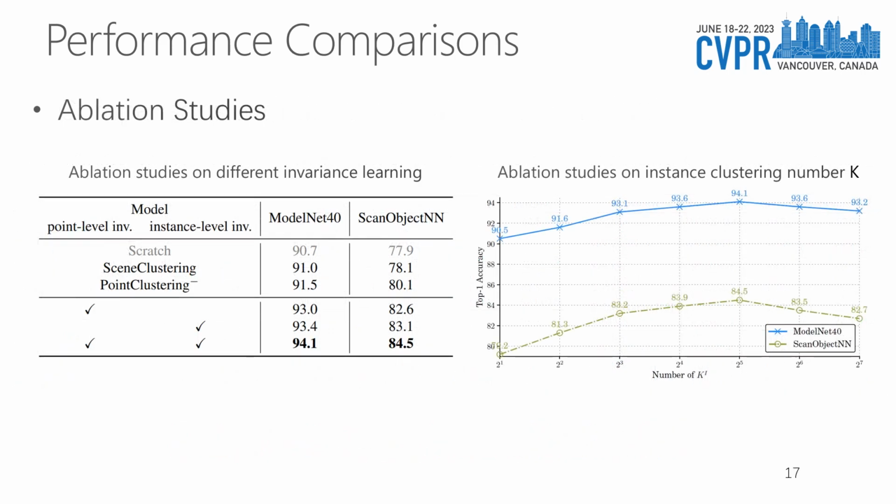The ablation study includes different aspects, the invariance learning design and the instance clustering number K. Simultaneously leveraging the invariance from both point level and instance level perspectives to explore the geometric properties and semantics will lead to the best performances, as shown in the table. From the figure of different performances pre-trained with different K, given the fact that the backbone is pre-trained on ScanNet, which includes 20 object categories, it is expected that setting K to around 20 would yield the best performances, but seemingly some amount of over-segmentation is potentially more helpful.